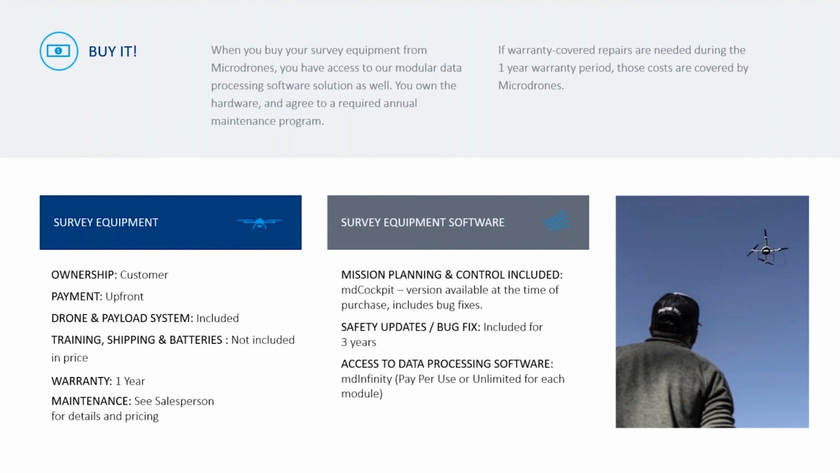And then it comes with a 1-year warranty. Maintenance is also included for 1 year. On the survey equipment processing side, it comes with your mission planning software, MD Cockpit, as well as safety updates and bug fixes for 3 years, and then access to MD Infinity to choose what type of post-processing you're going to do, be it unlimited or pay per flight.